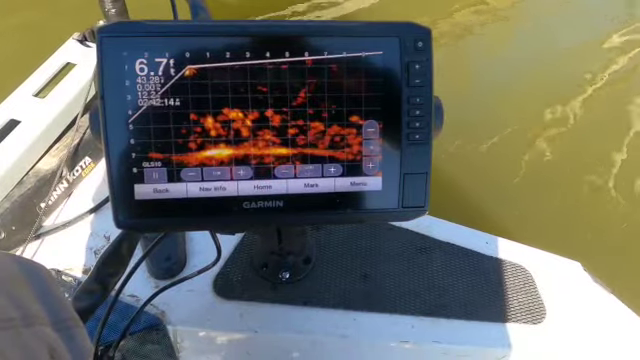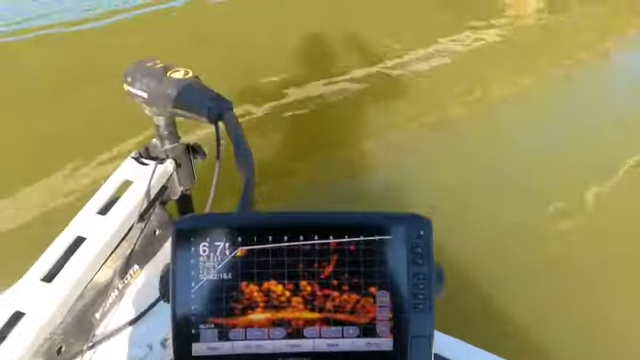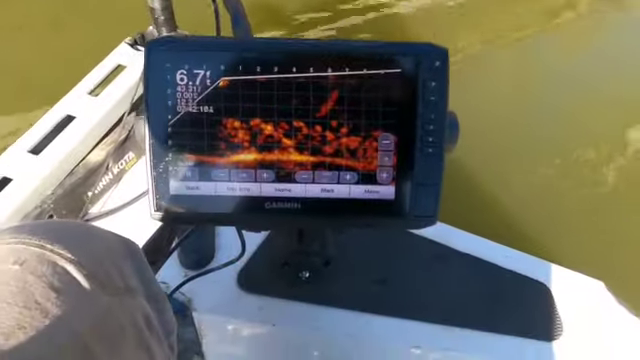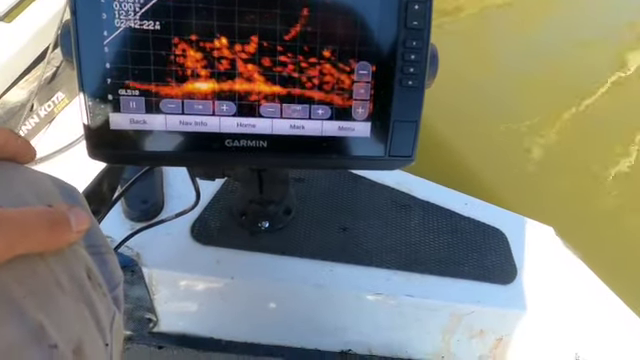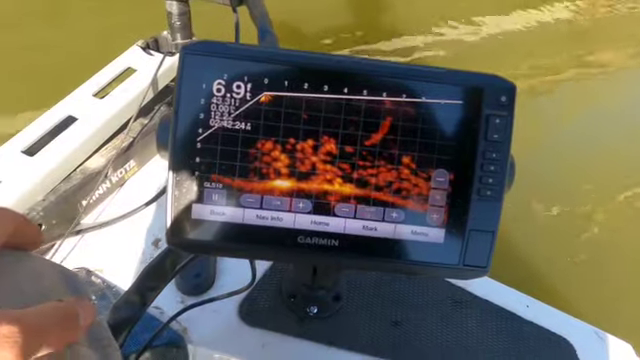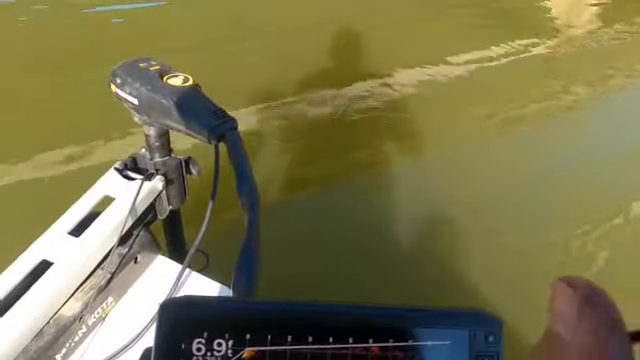I just picked it back up. I was getting nibbled on. It wasn't a big fish, but it was a fish. Anyway, this is freaking awesome. Freaking awesome.